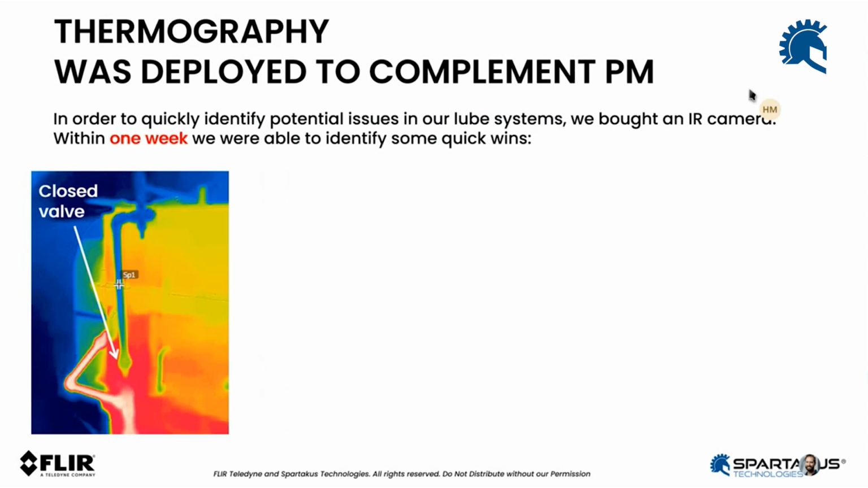It's a program that I deployed at a steel factory here in Quebec a few years ago. I was actually in charge of deploying the full maintenance strategy program on laminating assets.